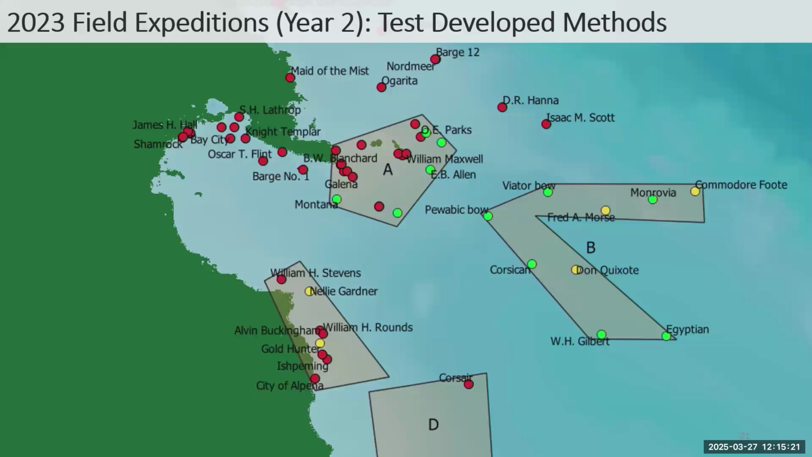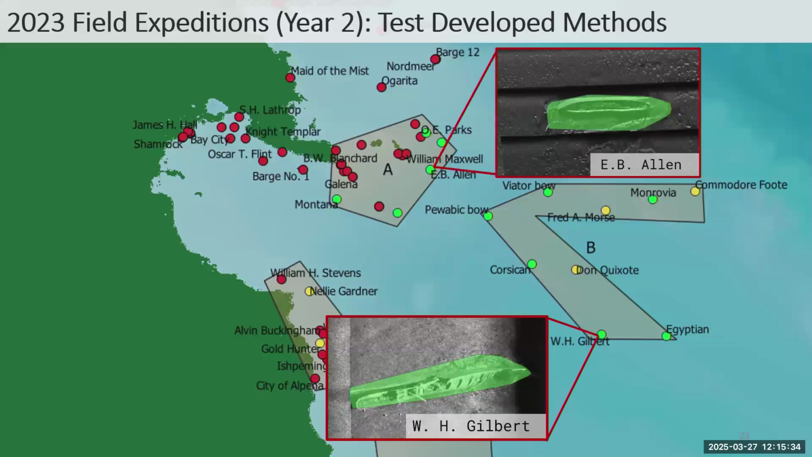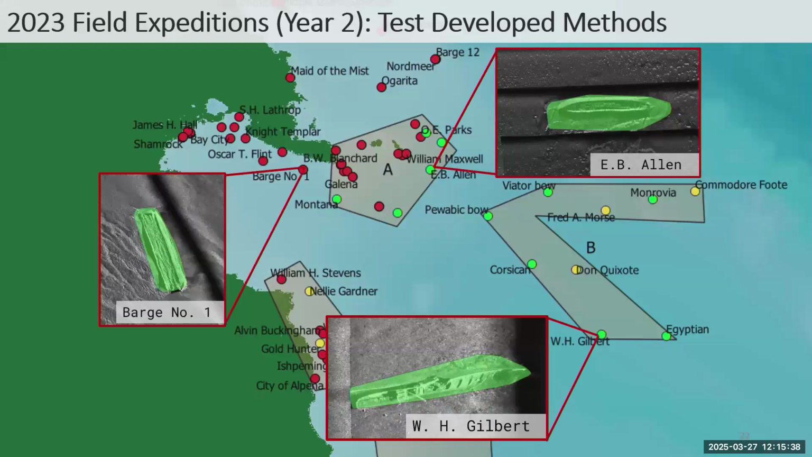But still in year 2, it was really exciting. We were able to go back with our trained network. And again, it hasn't seen any real examples of shipwrecks, but then out in the field, it was able to give us segmentations of new shipwreck sites that we did not visit in year 1.